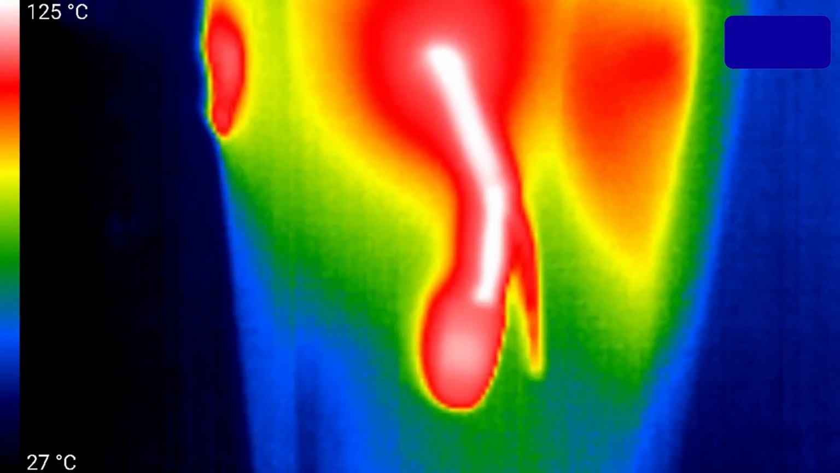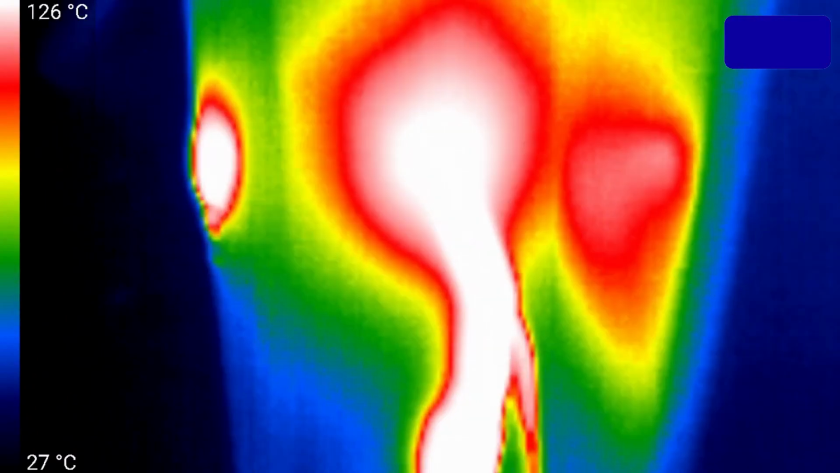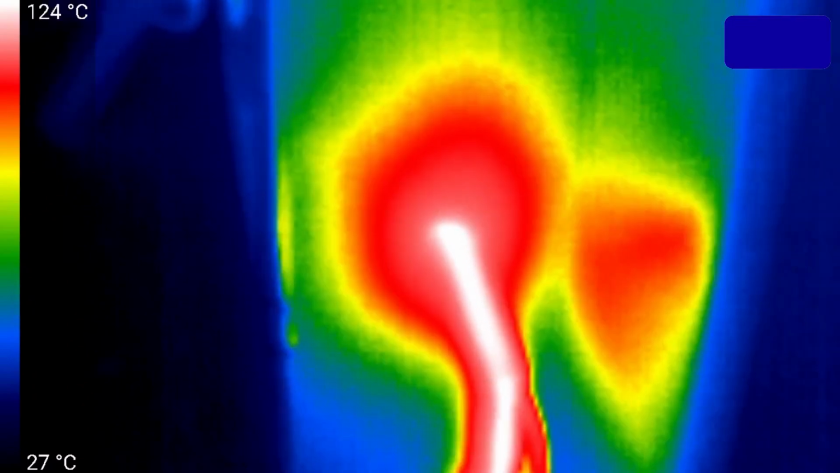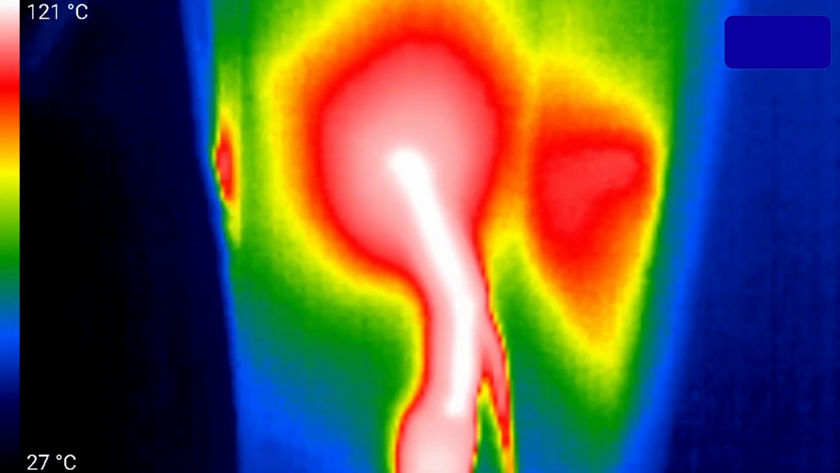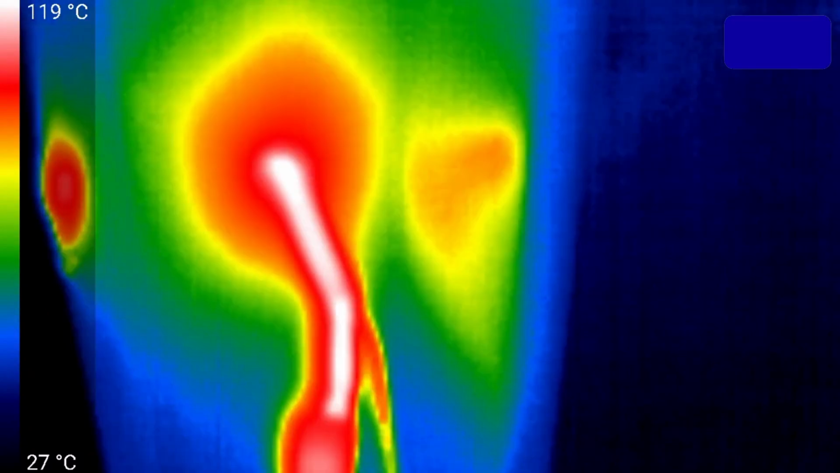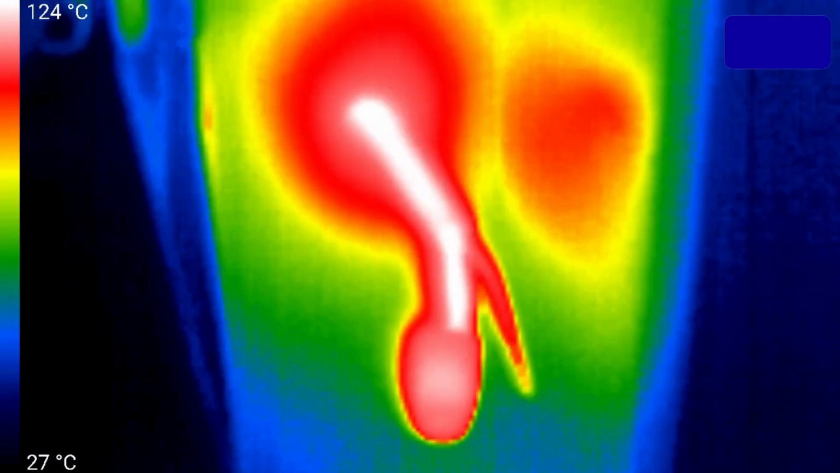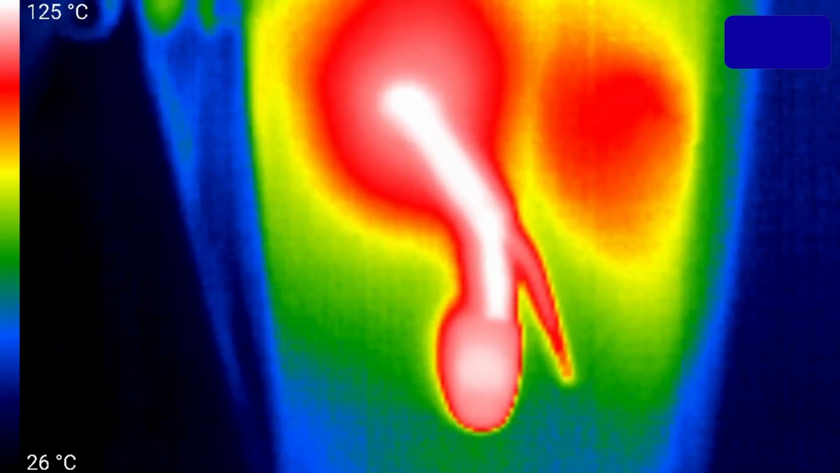The area around the hole in the 2x4 is considerably hotter than the surroundings. Not surprising. You can even see the drywall near the wire is quite hot, and the Marrette connector or wire nut is also fairly hot, but not as hot as the wire. So all in all, that's quite impressive.